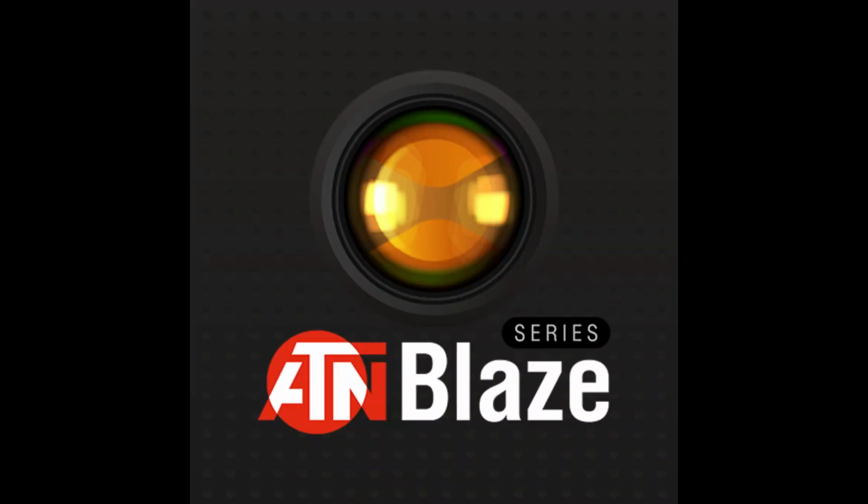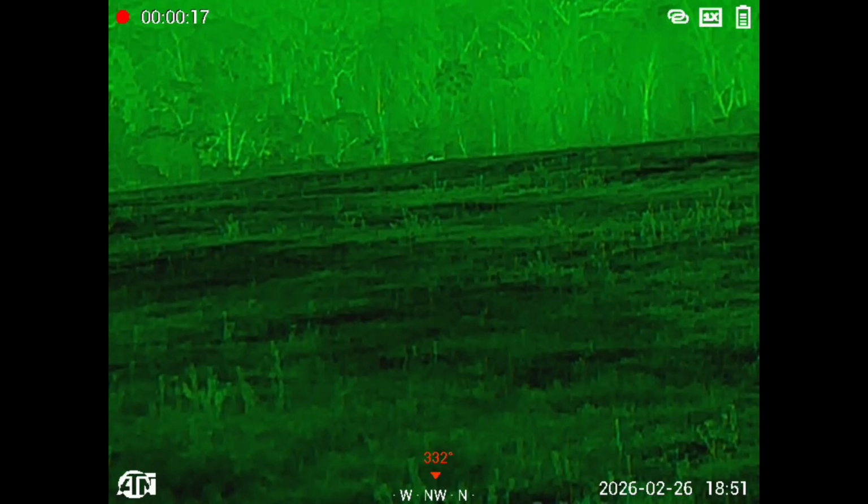One of the key features with the BlazeTrek, the Blaze app, I am so impressed with this app. I have the Connect 5 app with the ATN Excite 5, but this here, I am very impressed with this app.